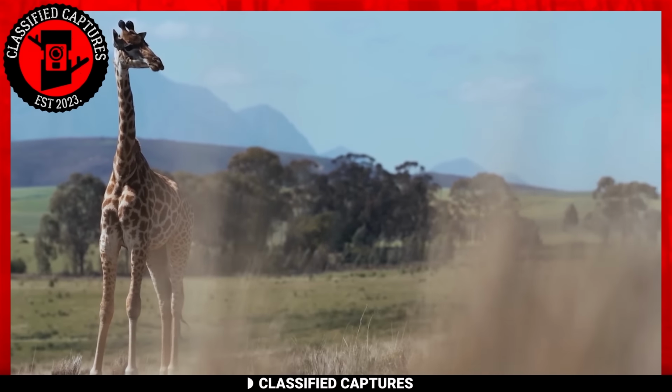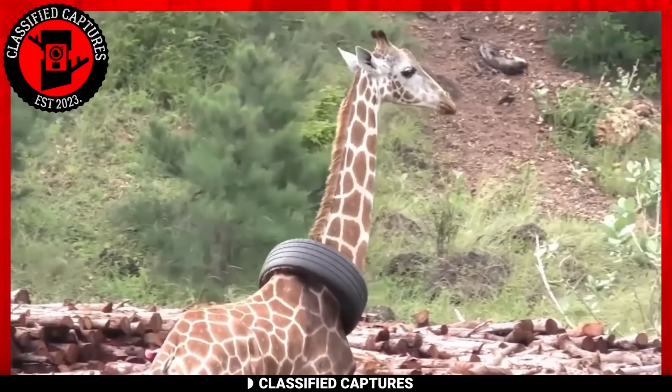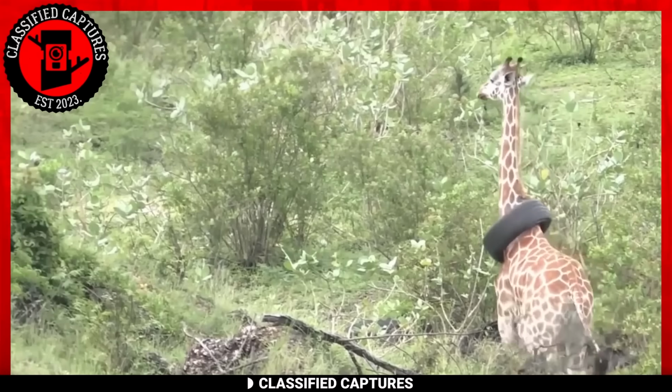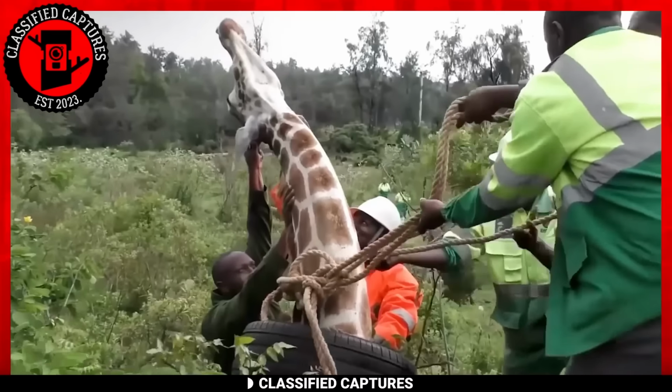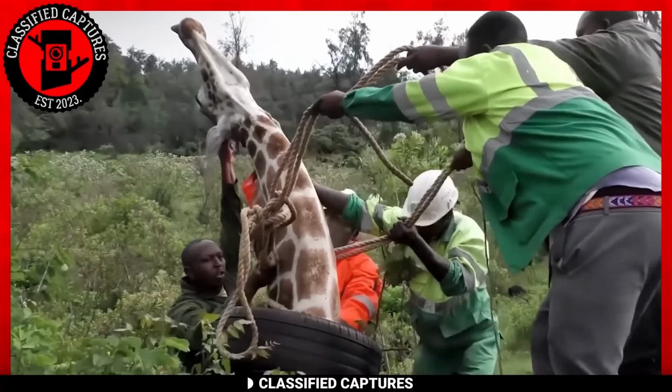Giraffes are known for many things, but wearing jewelry is in no way one of them. How this tire got around this gentle giant's neck, we'll never know, but what we do know and can appreciate is the effort of this team to get rid of it.